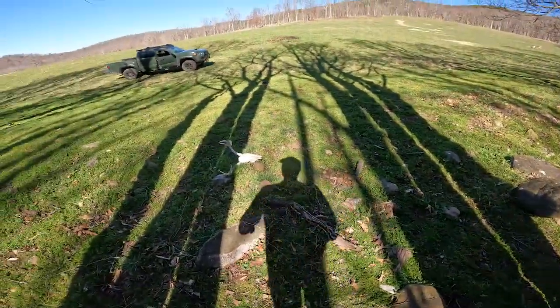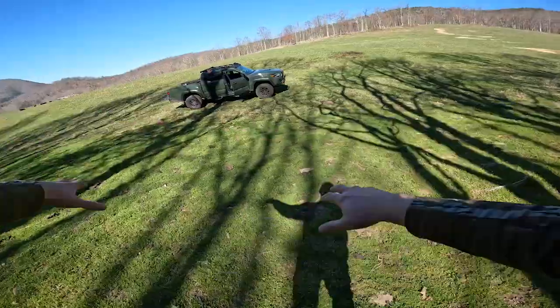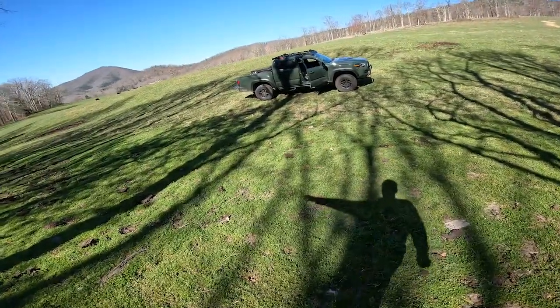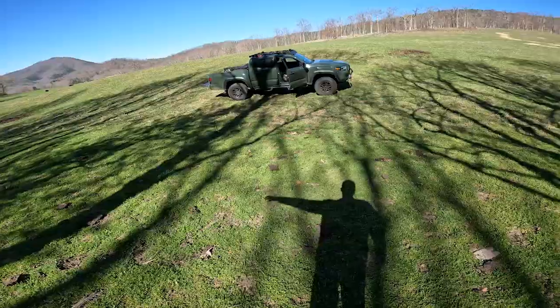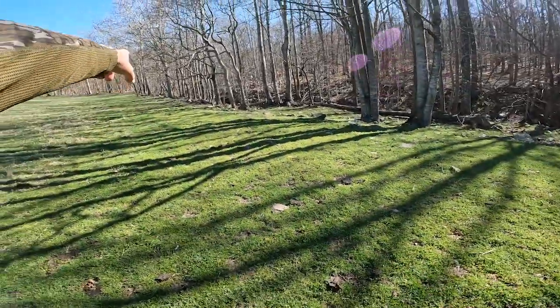So I've got everything set up. These turkeys, they love to come into this grass. They'll come in here and just strut around. I can't go down that far because the farmer's got his salt licks and water thing down there, but I'm going to set another one up this way.